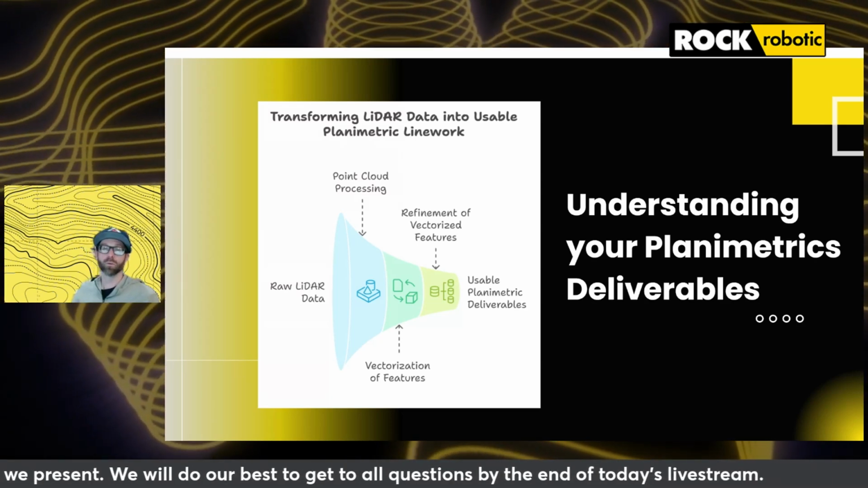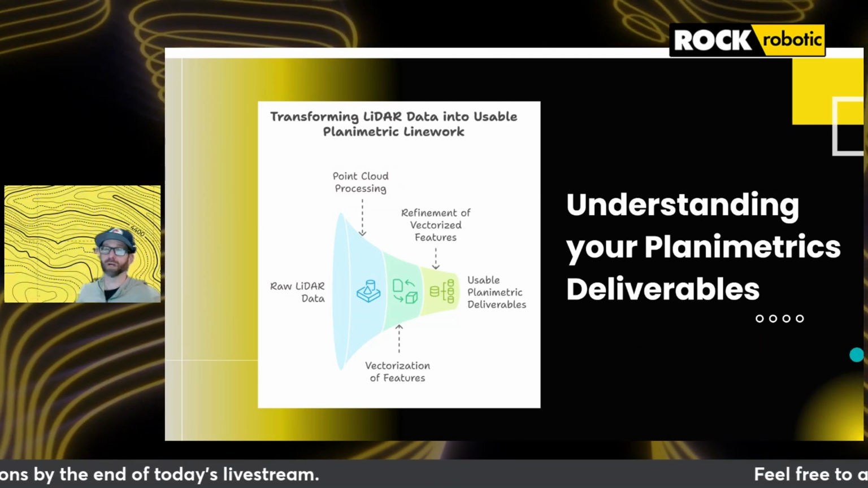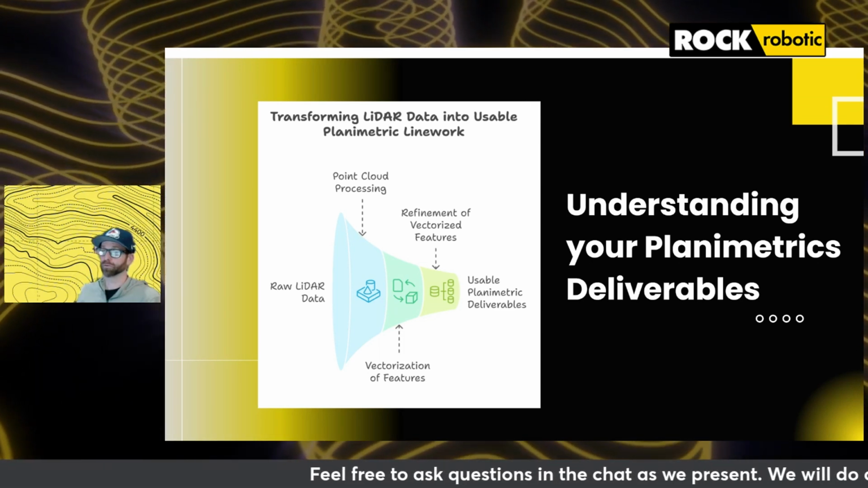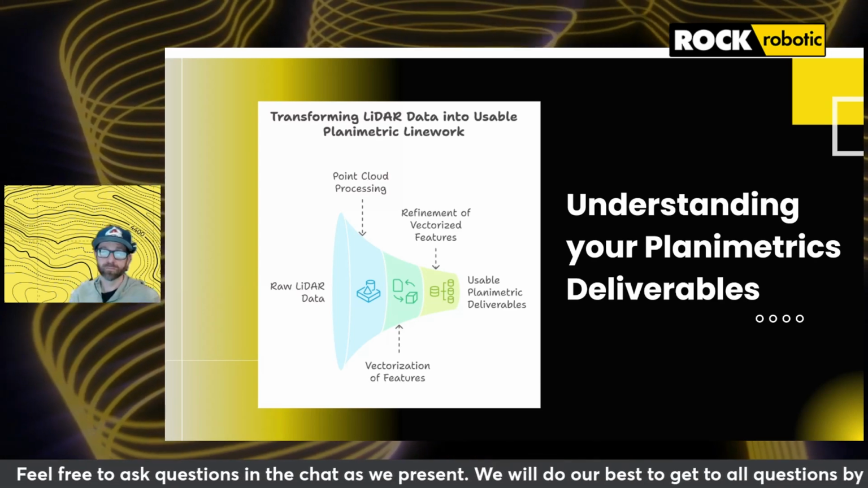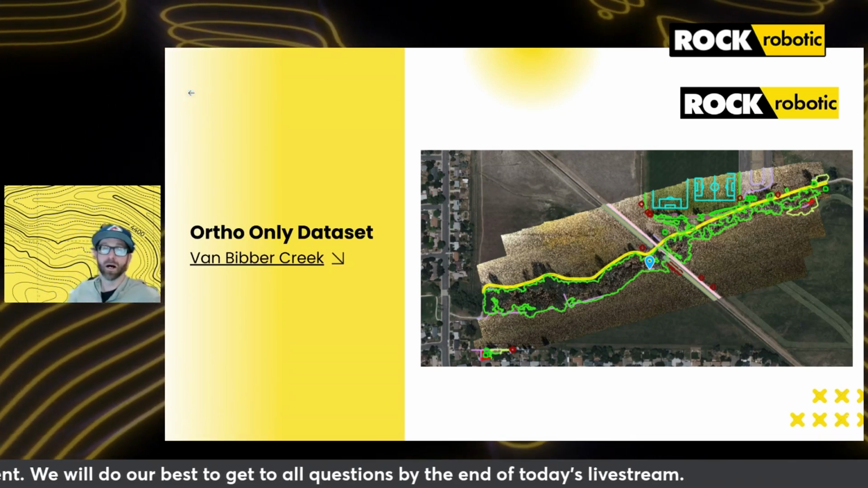Now we will look at how planimetric mapping is being used in real-world projects captured by ROCK experts and processed by ROCK Pro services to enhance that decision-making, improve efficiency, and support a wide range of deliverables. So now we are going to look at some data sets. We have 3 of them.